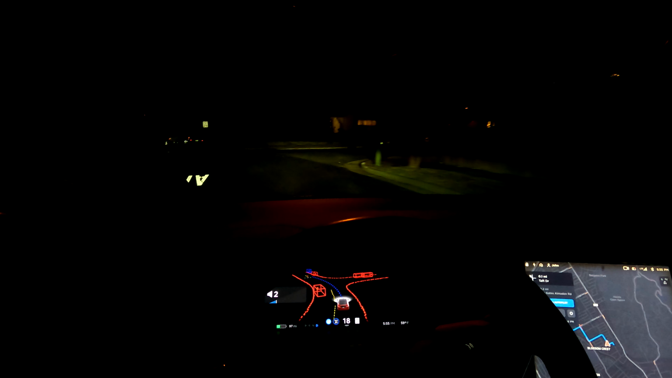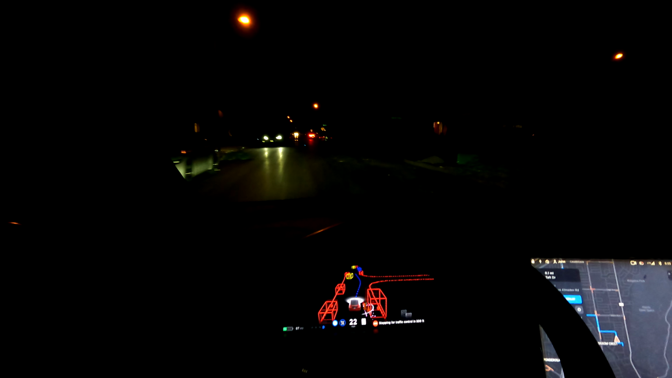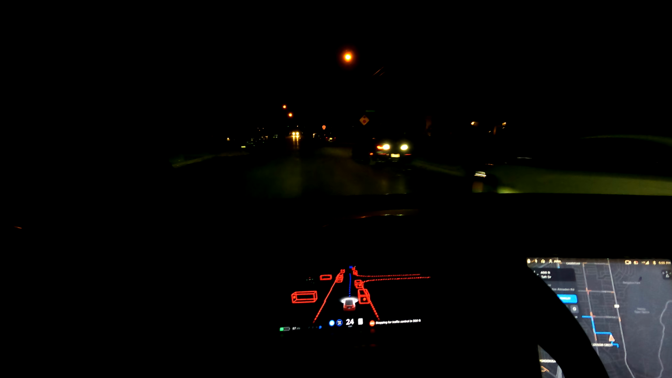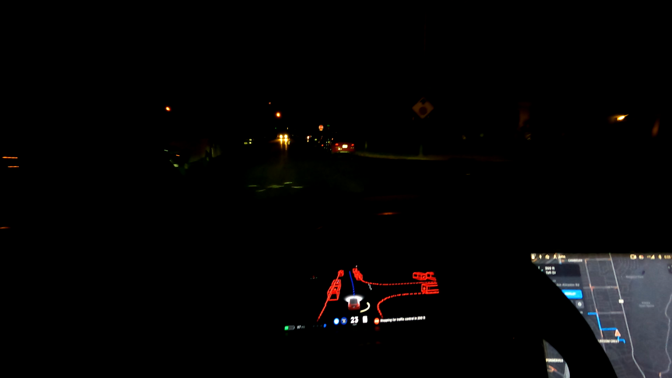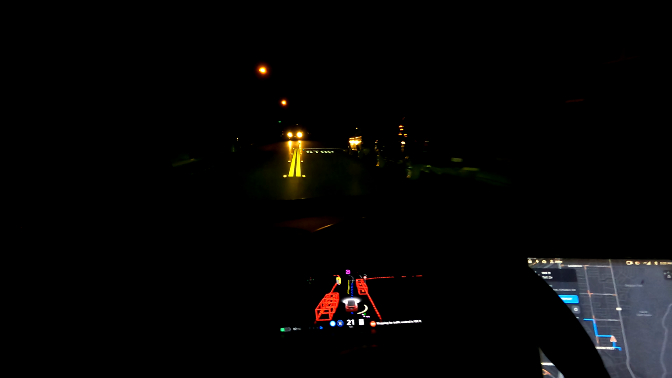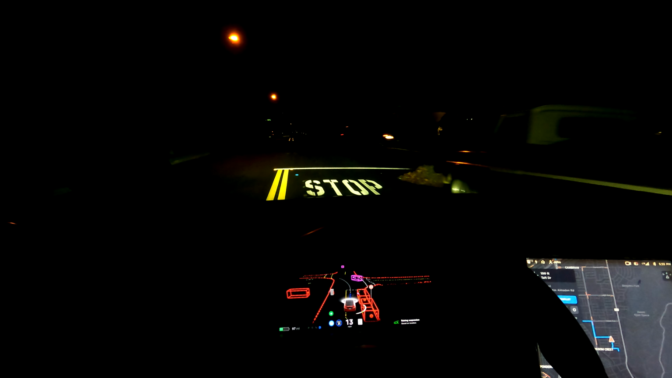And again, the big updates here are the visualization and some bug fixes. Can't speak tonight. But the big things that I've seen so far is mainly obviously the UI visualization. There's been some other things as well, but it's mainly the focus on the FSD visualization. Everything else is just a lot smaller now, which you can probably see.